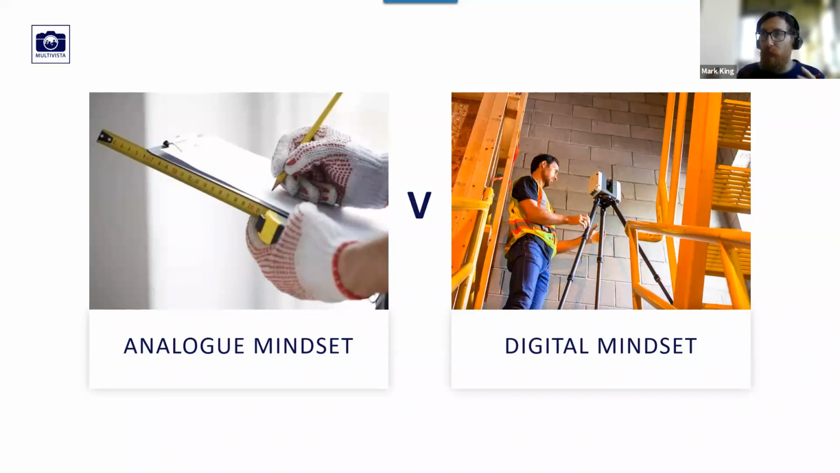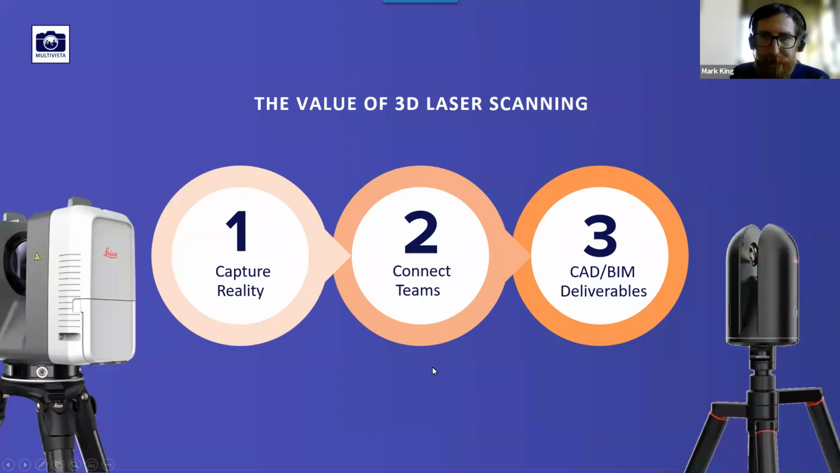It's a full 3D data set that's being captured. And I'll cover a little bit about the technologies just so those of you that are unfamiliar with it understand how it works. But essentially it's about going from this old way of thinking, an old way of working, to a new way of thinking and a new way of working.